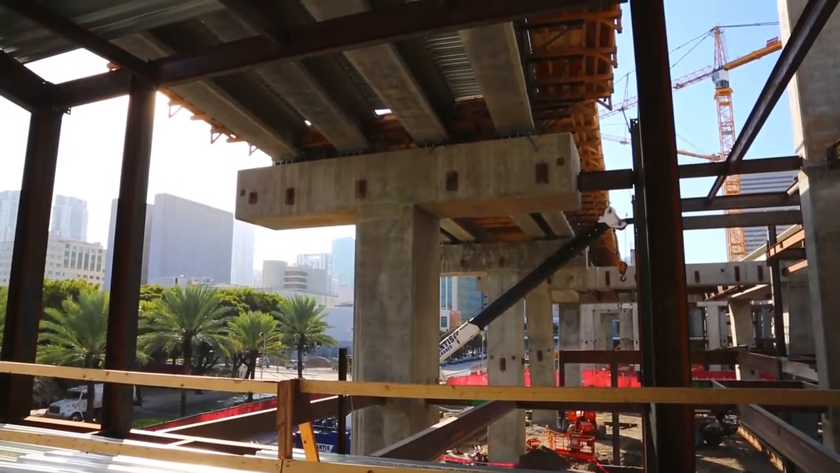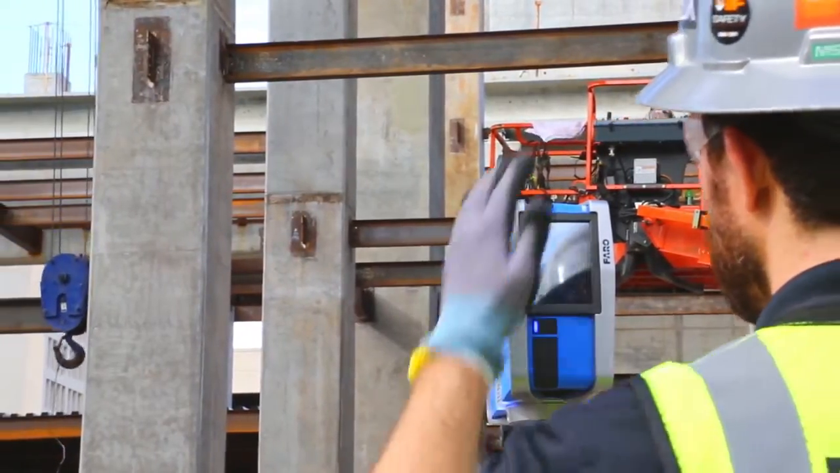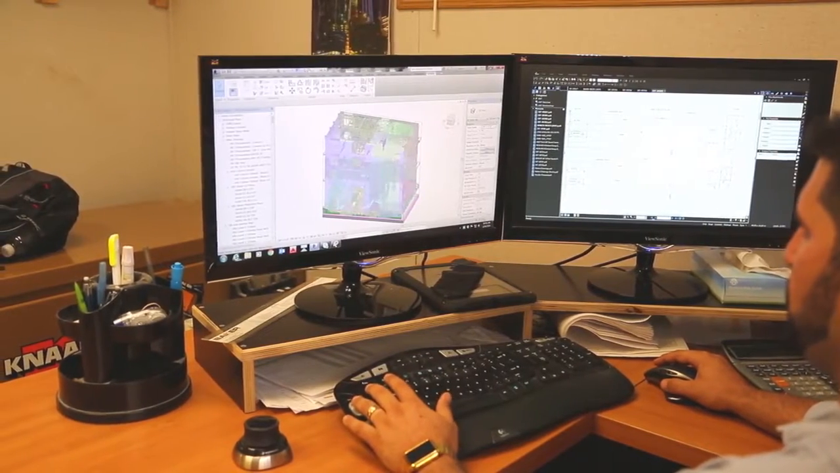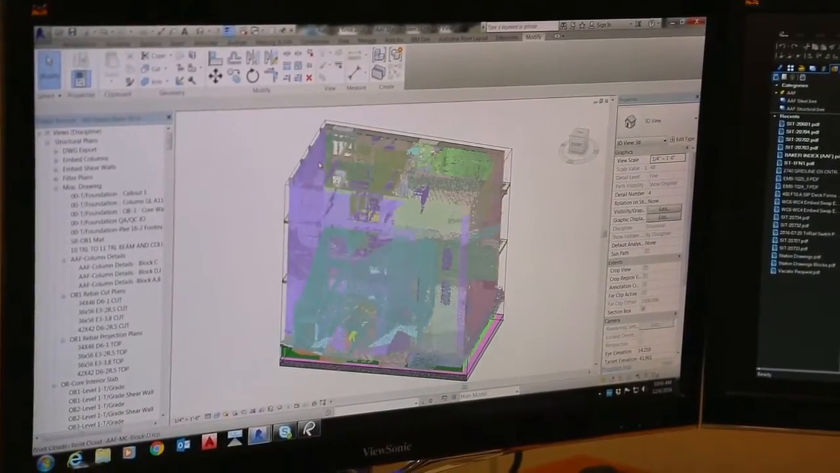Once the embeds are placed into concrete, and we strip the formwork, we go out there with the FARO scanner and we scan the concrete structures where it shows the embeds. Then we bring it into FARO Scene and get all the scans put together. Once that's done, we clean it up and recap. Ultimately, I put it into Revit, where our main model is stored. Then I can compare the actual, the as-built, versus the proposed location.